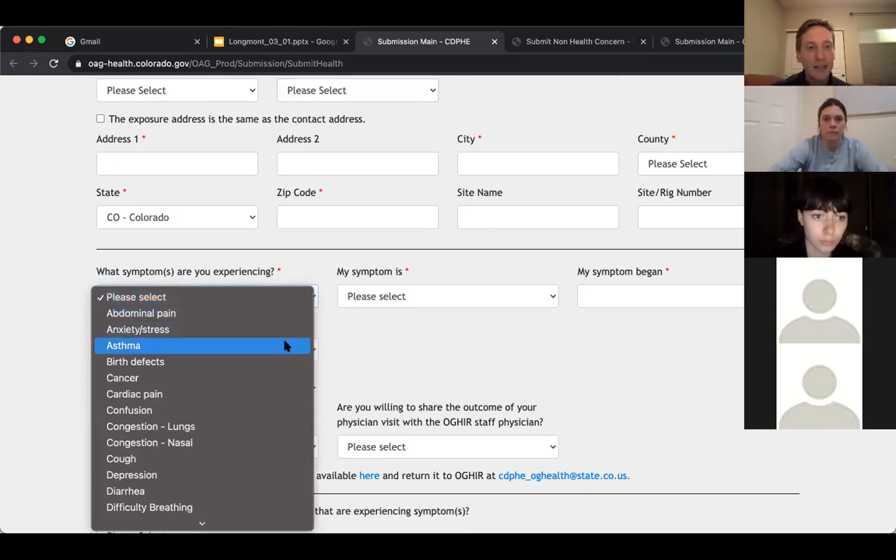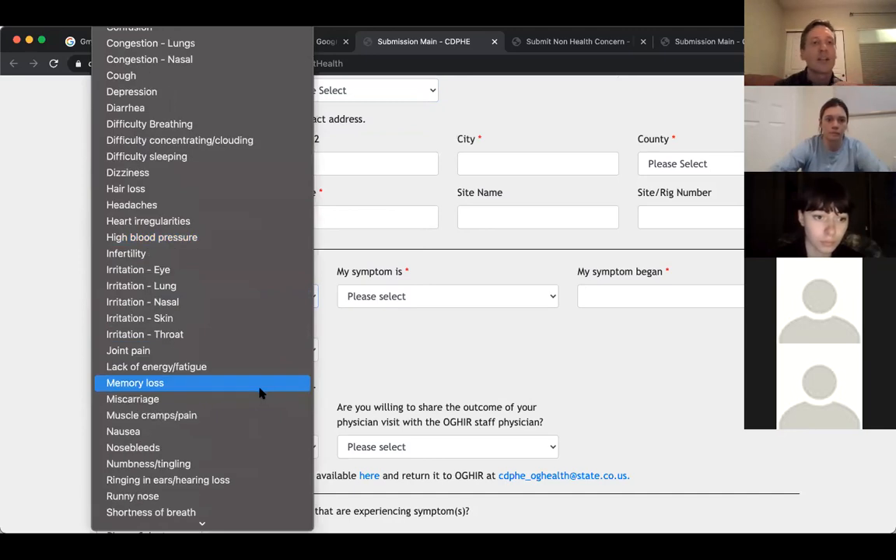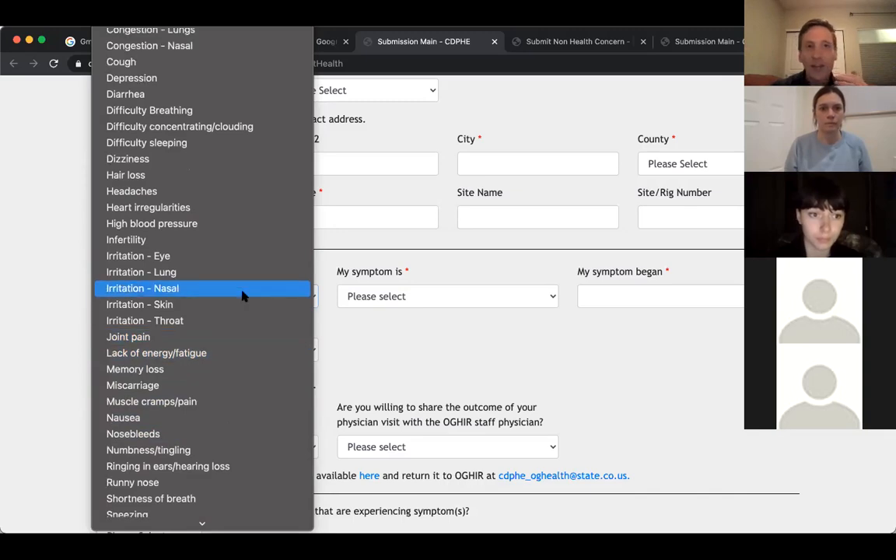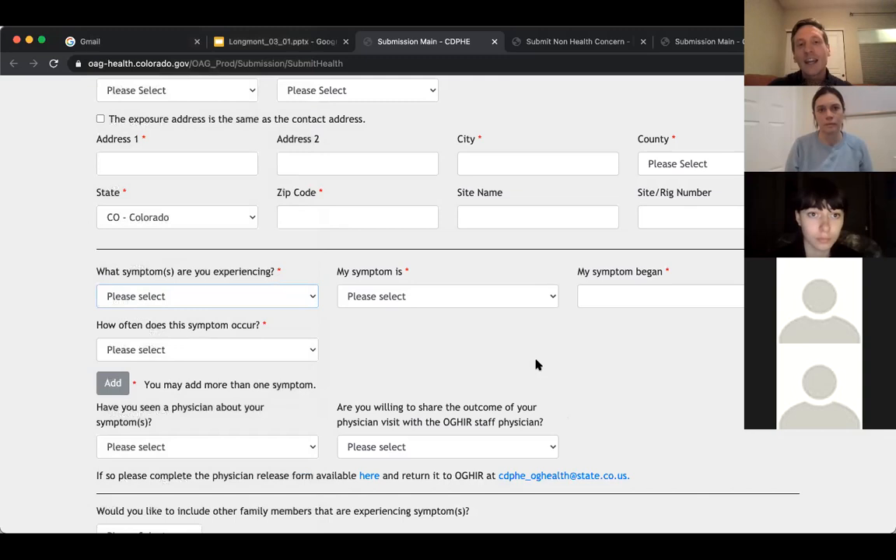And I will say, to CDPHE's credit, this is a pretty exhaustive list, not completely comprehensive, but there's a lot of things in here. So even beyond just the physical sorts of impacts that are typically associated with health impacts from oil and gas, like headaches, nosebleeds, irritated eyes, throat, lack of energy, they have depression on here, they have anxiety, stress. So you don't have to feel pigeonholed that you've had a very specific health impact from a site to potentially fill this form out.